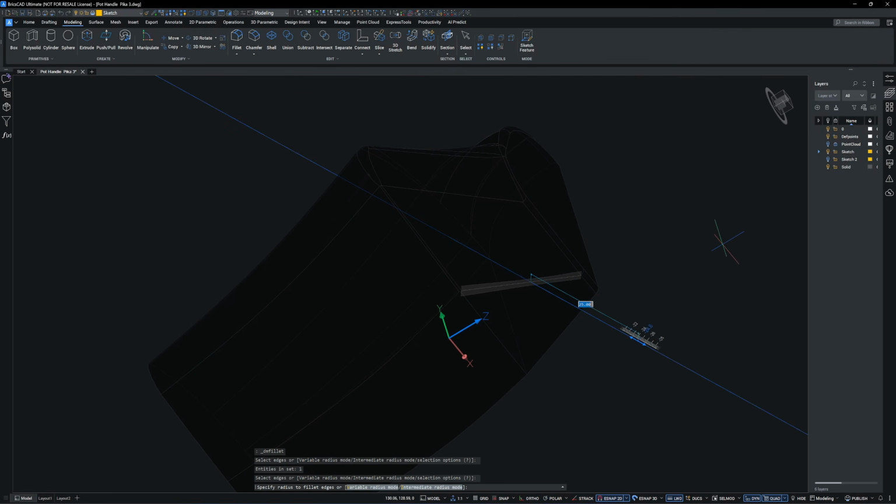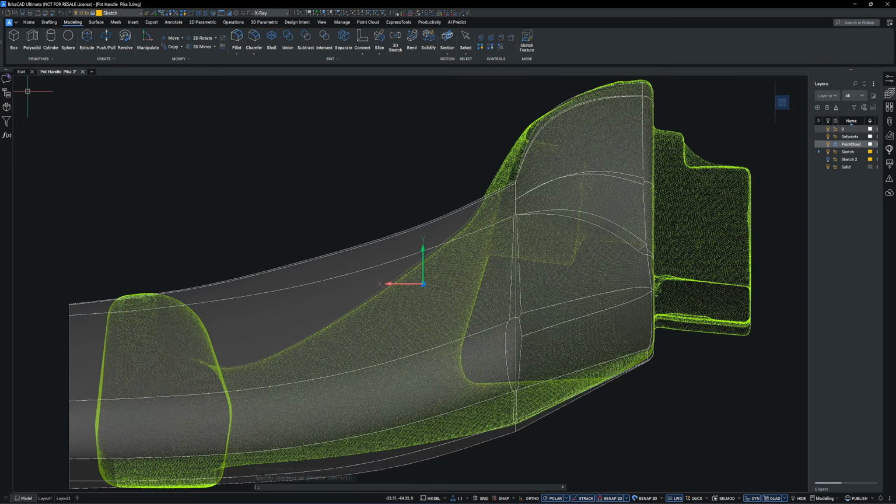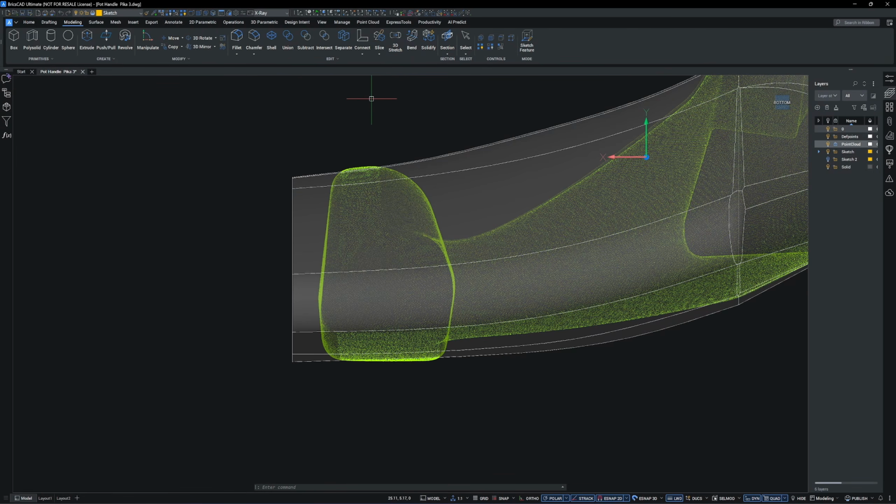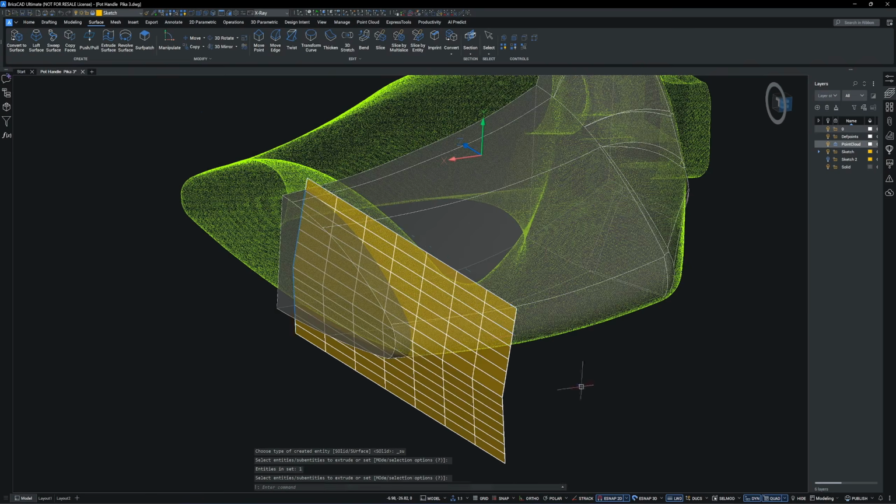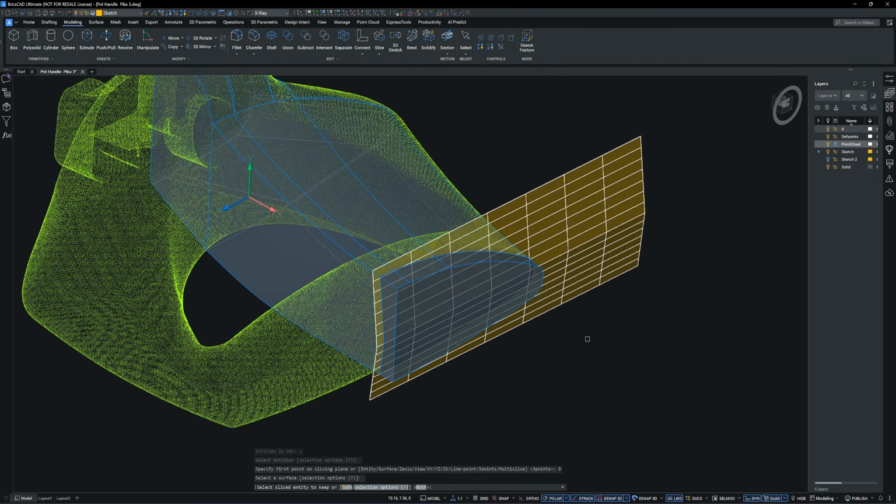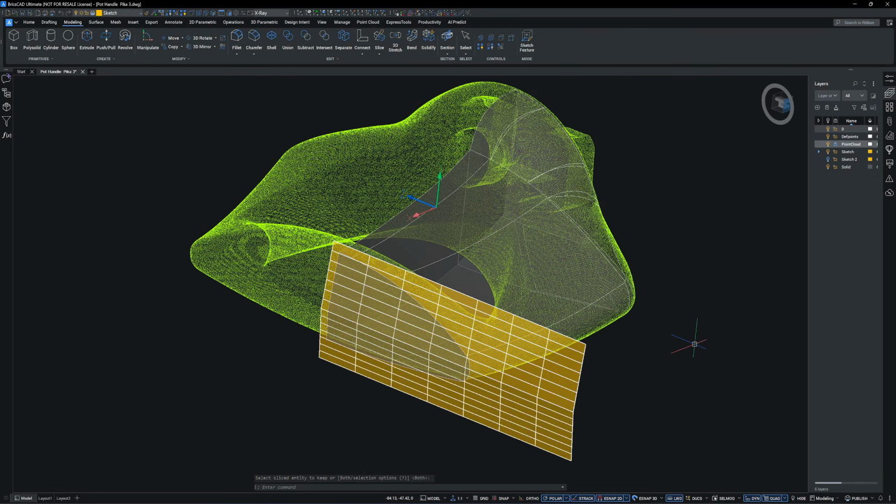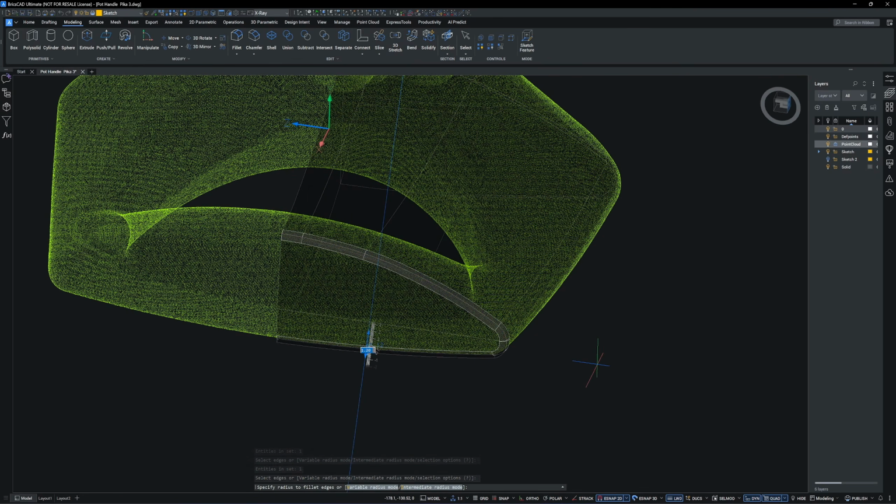And there's one edge left in the bottom. I use a push-pull command to extend the tip of the handlebar so I can trim it. I create a polyline that I will use for cutting. Then I use the surface extrude command. Then I use the slice command and use that surface as a cutting tool. Then I use the fillet to round the edge.